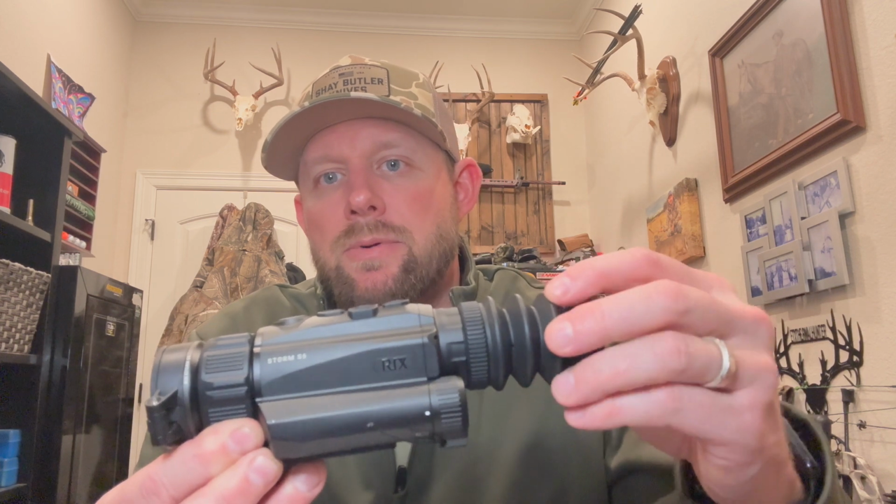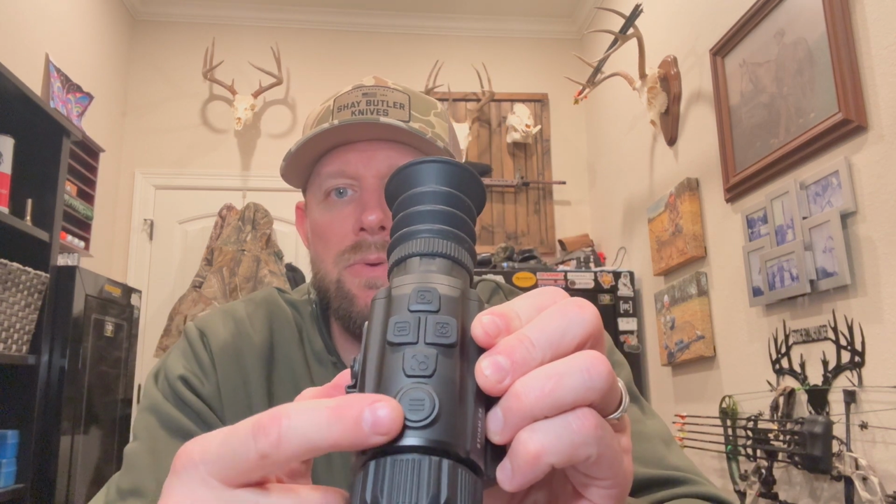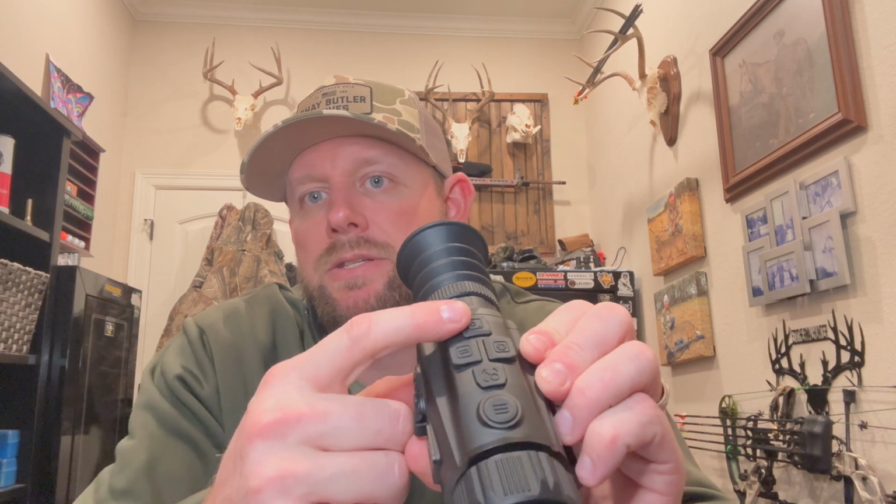It's got a built-in rubber eyepiece. This can be taken off if you don't want it, and it's got ambidextrous buttons. So you've got your menu button here, you've got your zoom in button here, you've got your video button here. Short press captures a picture, long press starts a video, and long press ends a video.